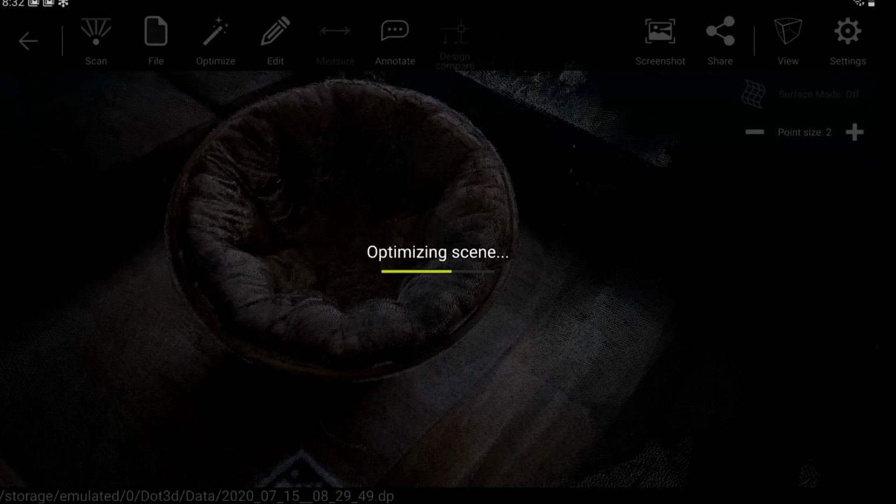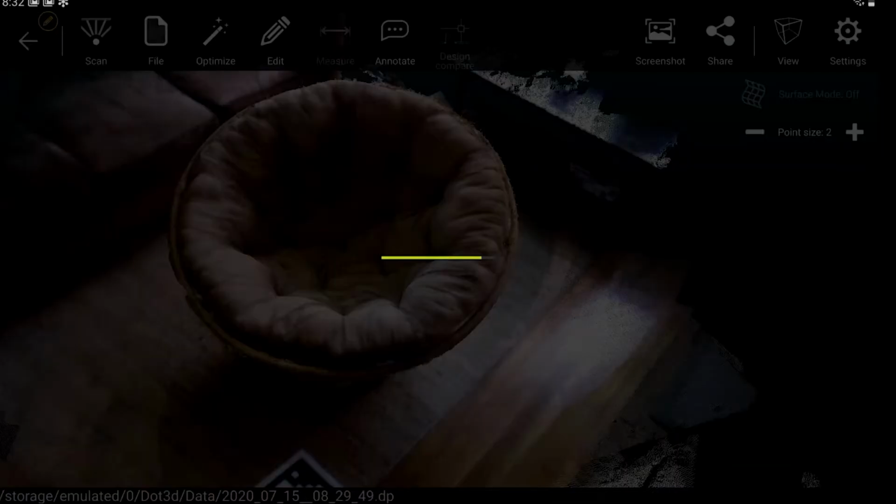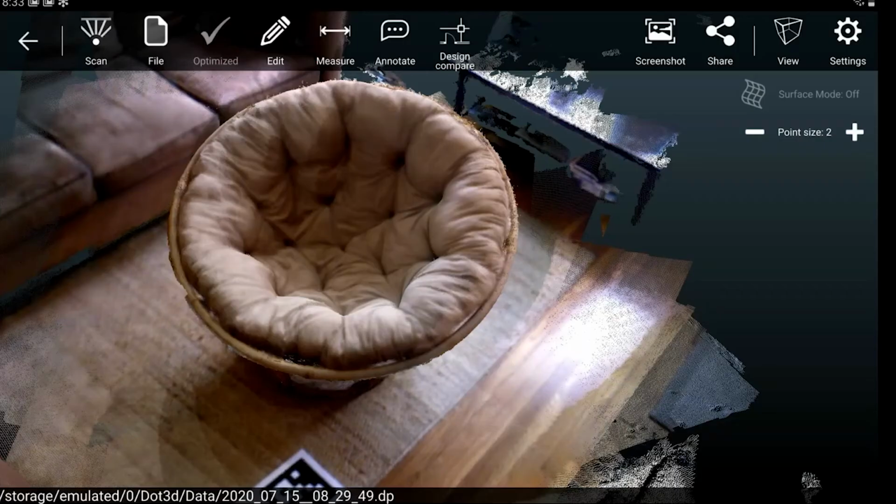This is something that can be done immediately on the tablet like we're doing now, or it can be saved and taken care of later after the fact. As soon as you finish scanning, that unoptimized scan has already been auto-saved onto your hard drive.